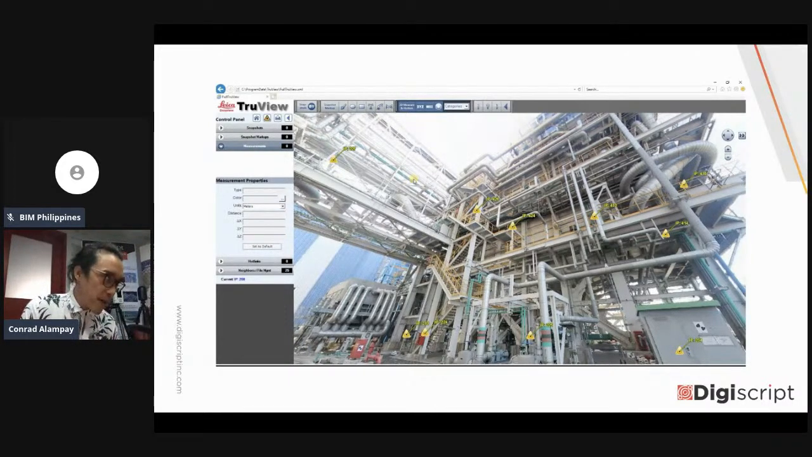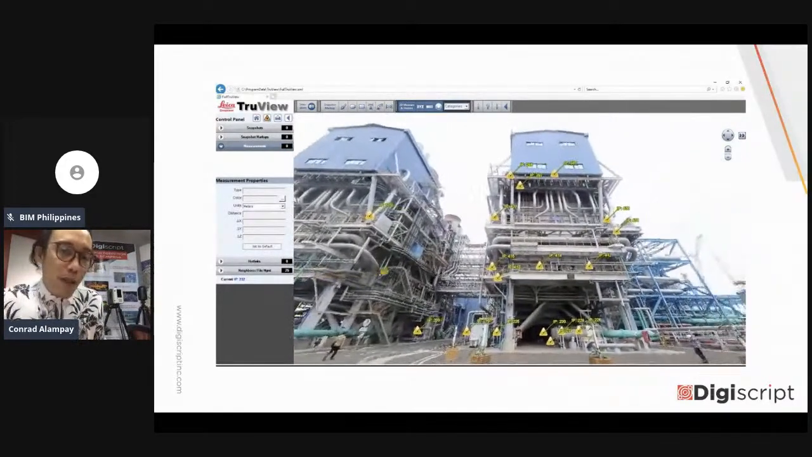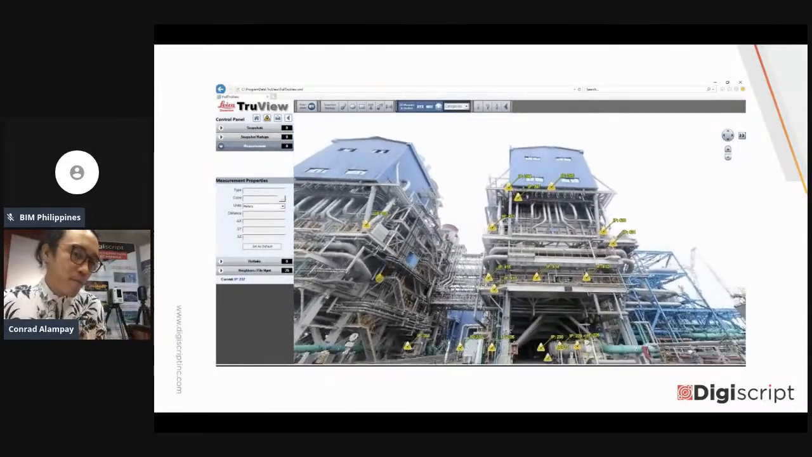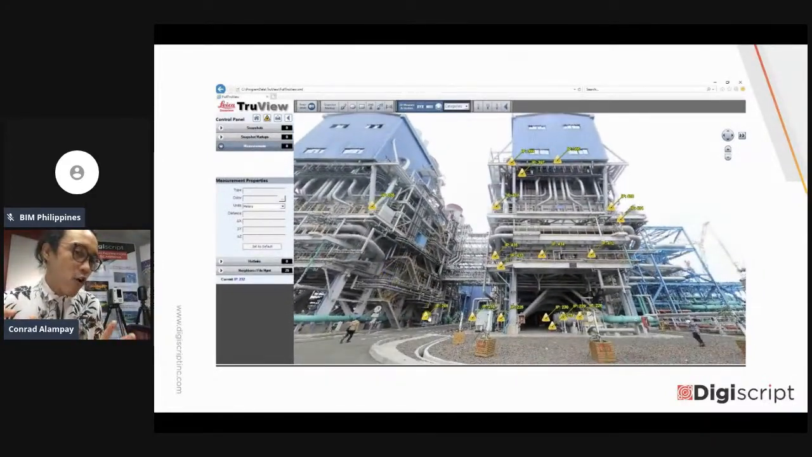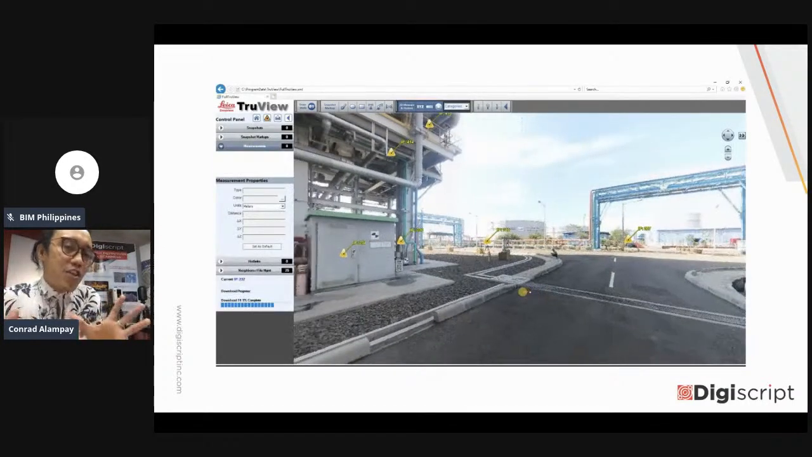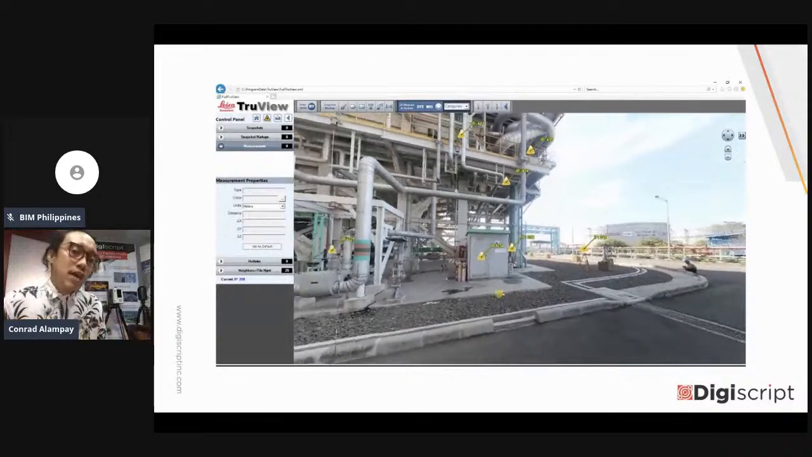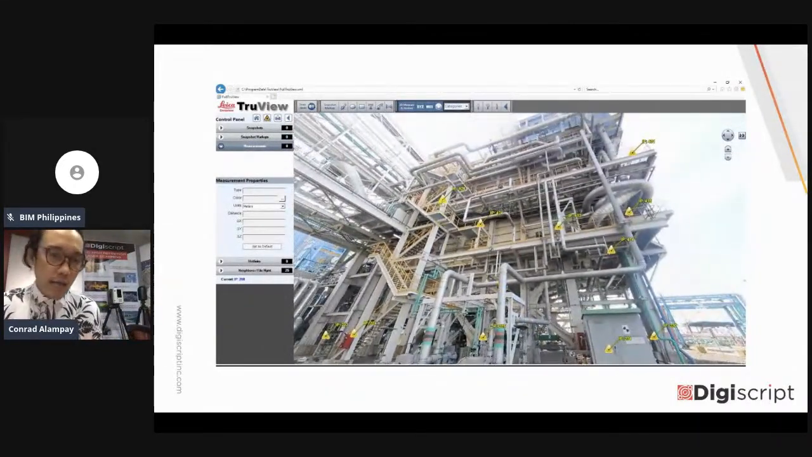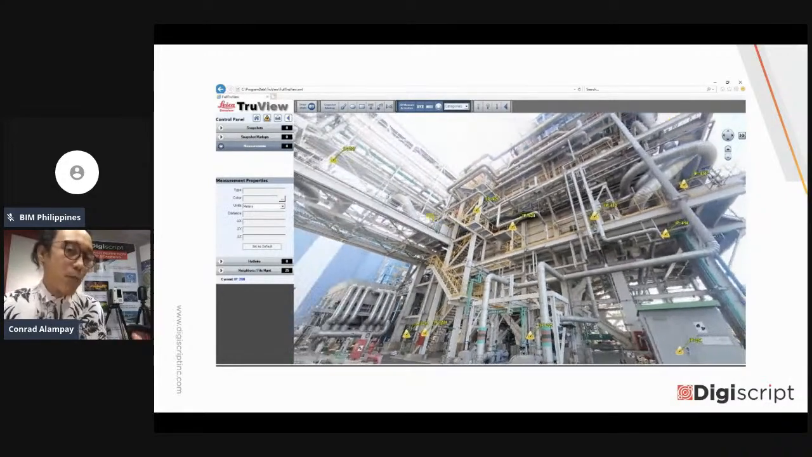Pinaka target ng project, ng client is to provide or to recreate digital twin or as-built model ng buong plant nila. Okay? Ng buong plant nila kasi may balak sila. Yung planta kasi na to, yung location niya is nasa tatlong block. So may isang block doon na open. They're planning to add another structure. So to do that, they need to get the updated 3D BIM model of the entire plant.